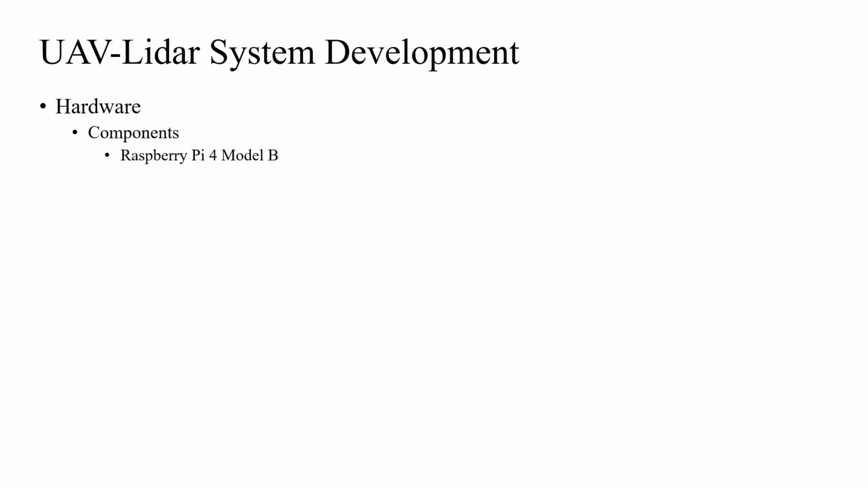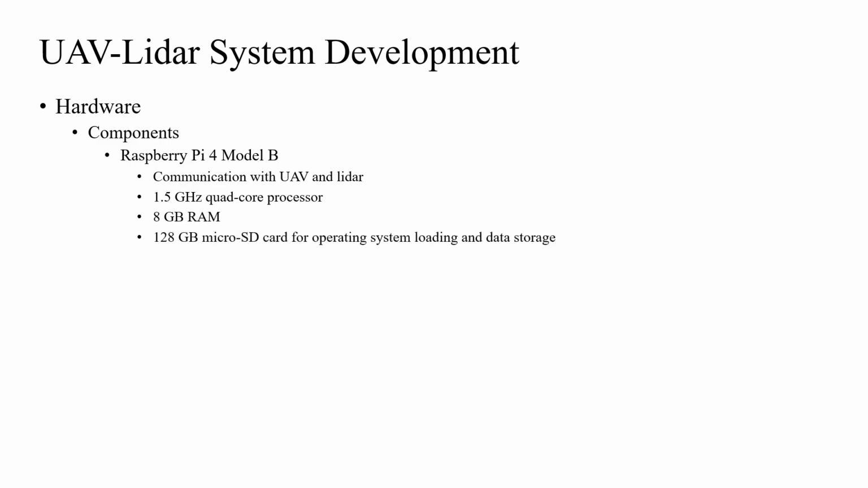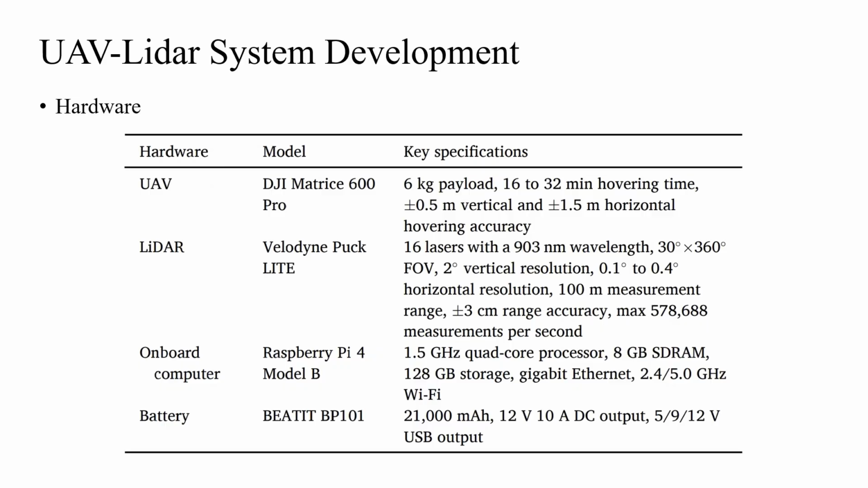A Raspberry Pi 4 Model B was selected as the low-cost onboard computer that communicates with the UAV and the LiDAR. The computer had a 1.5 GHz quad-core processor and 8 GB of RAM. A 128 GB micro SD card was used for operating system loading and data storage. A BP101 power bank was used to power the LiDAR and the computer simultaneously, which provided both 12-volt and 5-volt DC outputs with a 21,000 mAh capacity. This table here summarizes all the key hardware specifications.